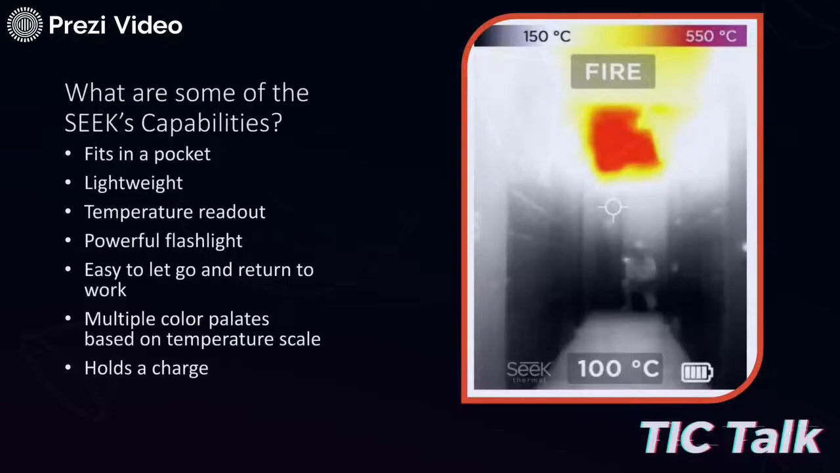But some of the benefits that I personally have found is that I can turn it on, it fits in the pocket of my coat, and I only have to pull it out and use it when I want to. And it's not like the full-size thermal imaging camera where it's sitting in the way and bounces around, makes it difficult to climb ladders; it's sitting safely tucked away in my pocket. It is nice that it gives a temperature readout when compared to some of the other thermal imaging cameras I looked at when presenting this to Foreign Fire. Not all of them had that.